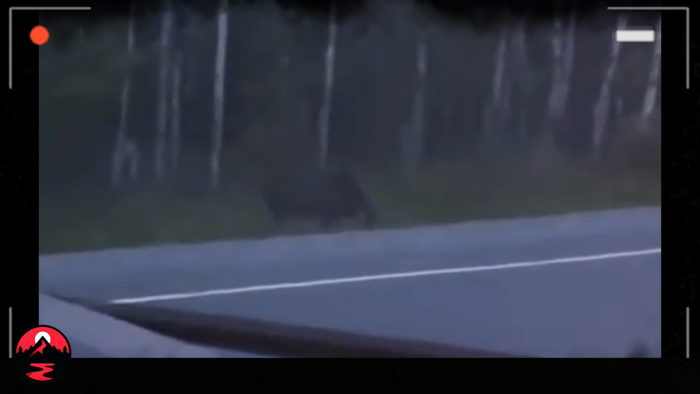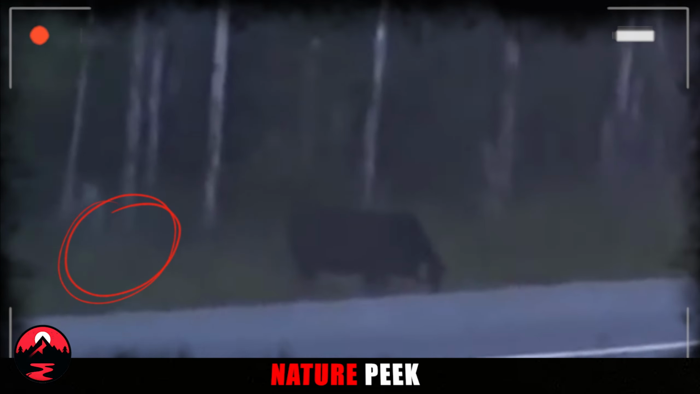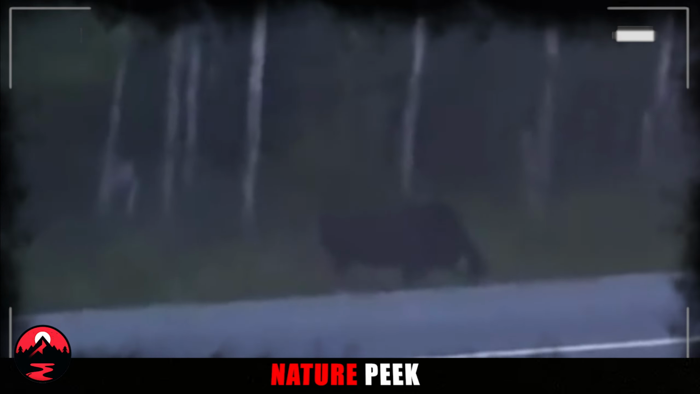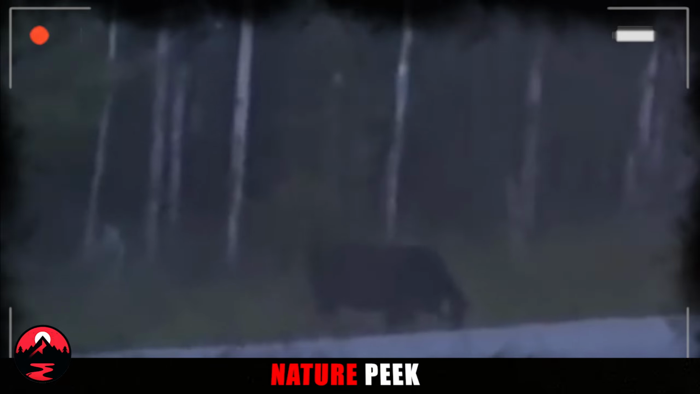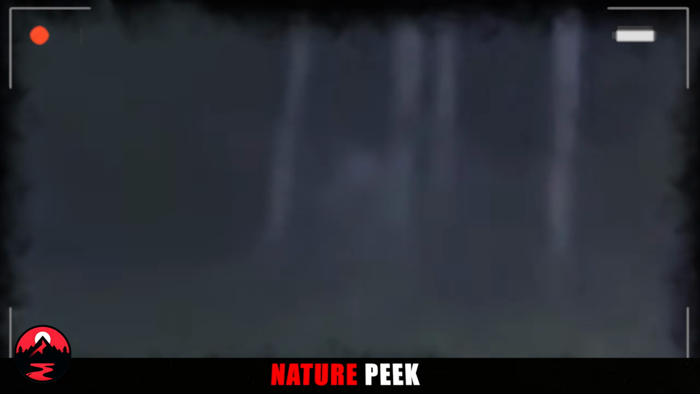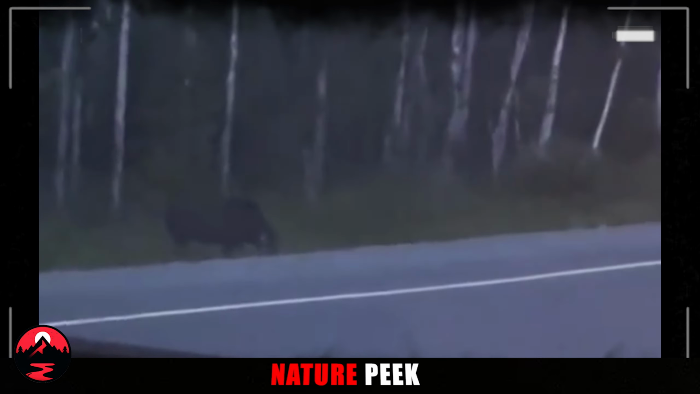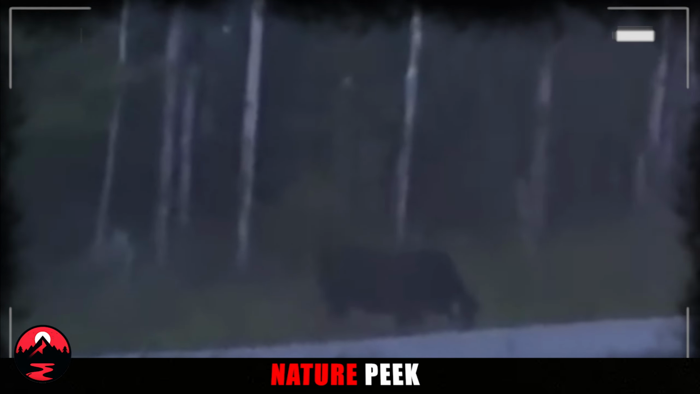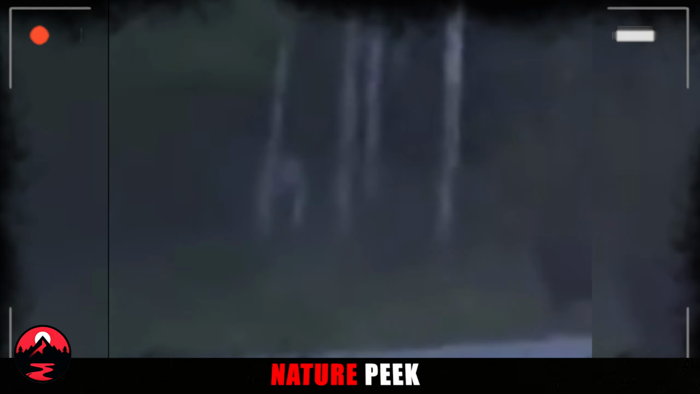Although the camera quality is quite poor, it has been estimated that the creature is around 6 to 7 feet tall and also appears to be completely faceless, which would definitely be a terrifying and unique characteristic. Well, maybe even more terrifying is the prospect that this creature may be stalking a moose as its prey. Moose are high up on the list of animals that you never want to mess with. So the thought of this unknown creature taking one down is as impressive as it is intimidating.